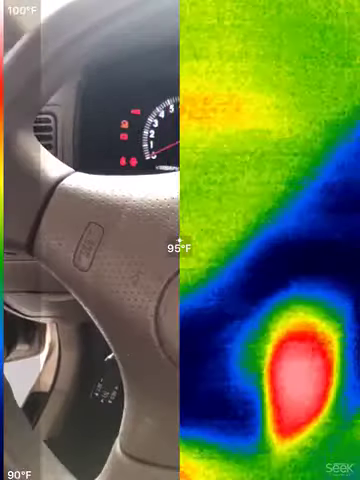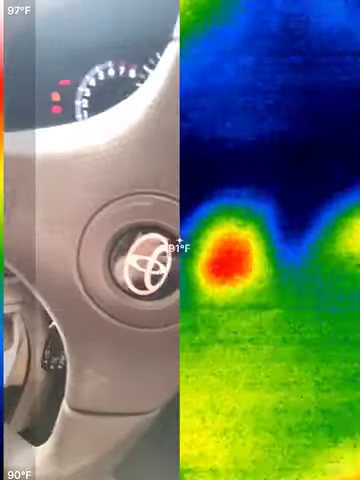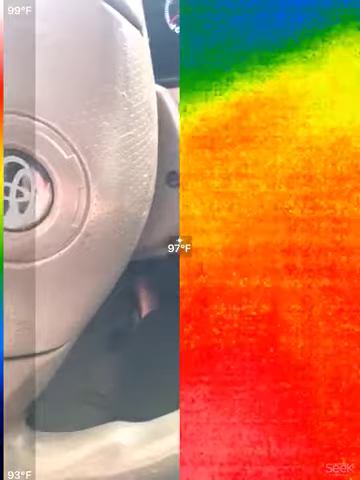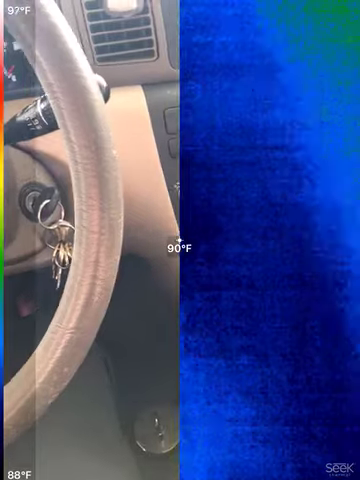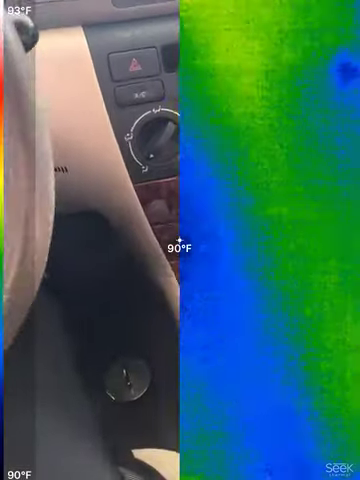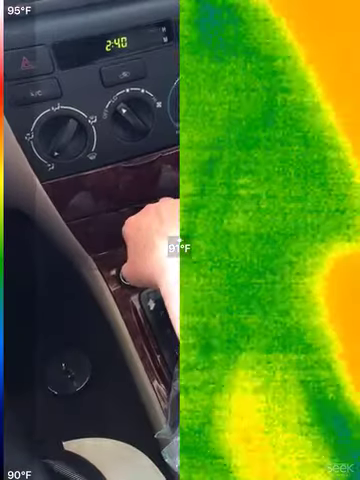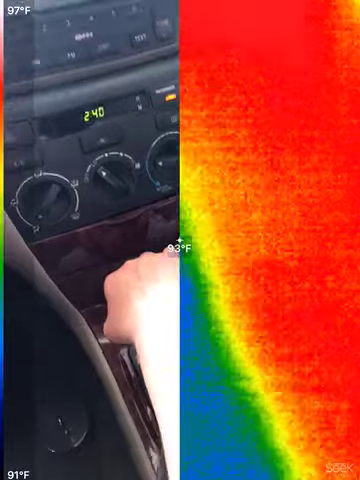I'm using my thermal camera. It's another one I have, split screen. So you can see the heat of the frequencies. And you see the temperature in the center of the screen. So it's like 96 plus degrees, but that's not even the temperature from the outside.